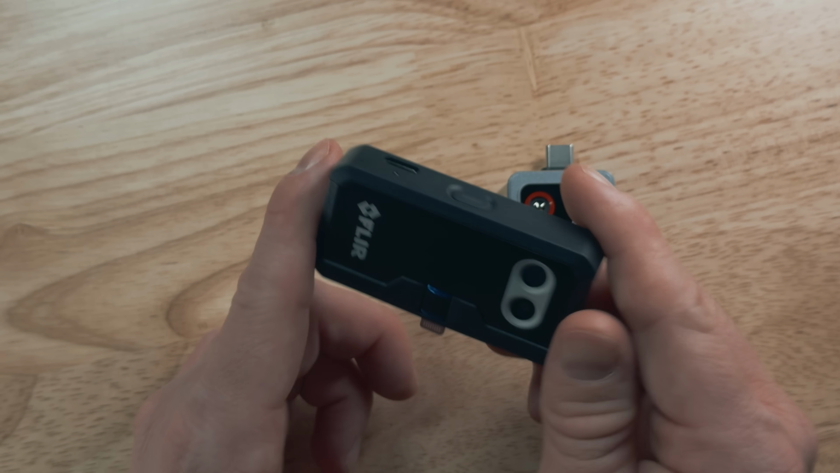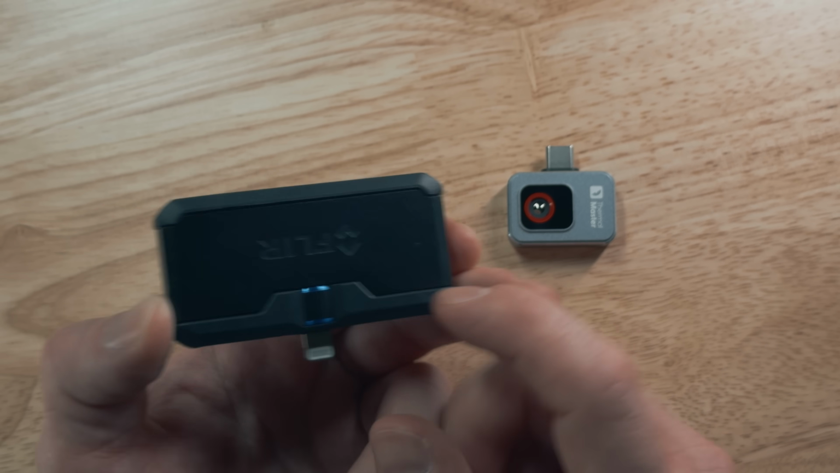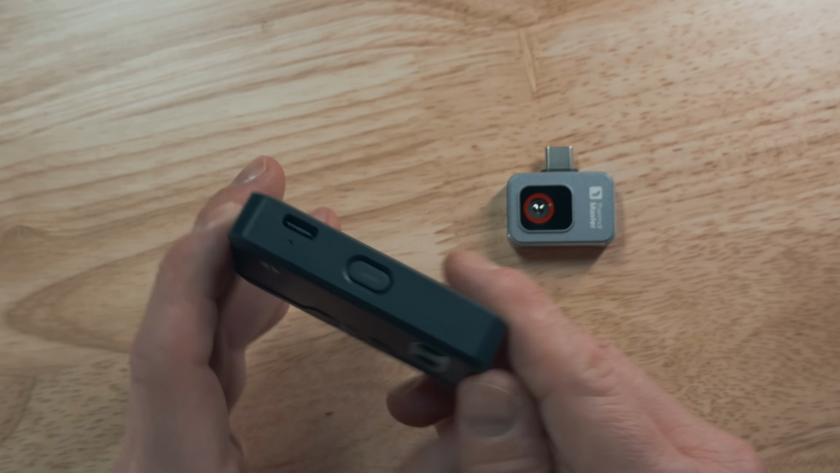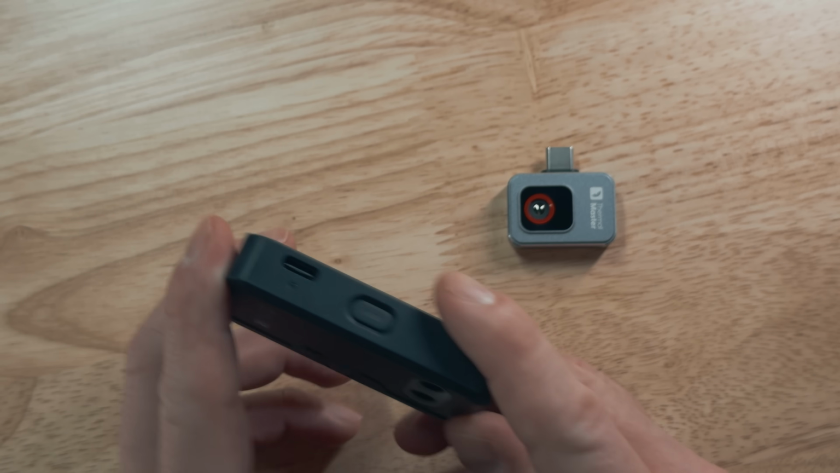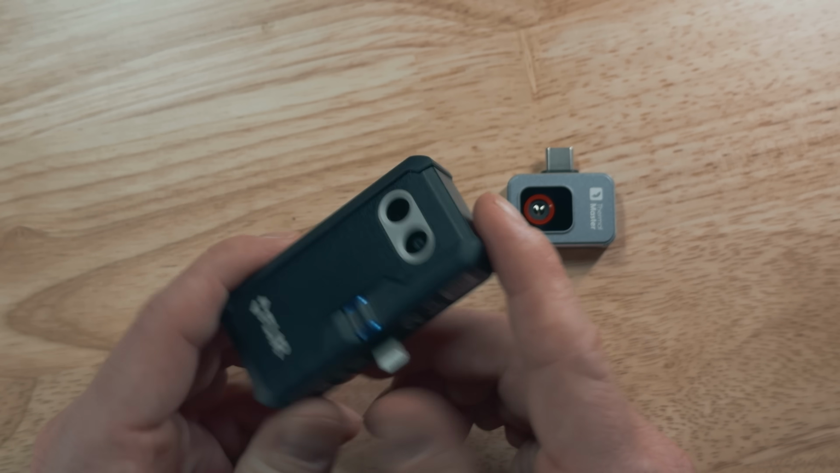And I'm not a big fan of having a built-in battery because if I don't use it for a long time, get it out and need to use it, the battery could be dead and I have to worry about charging it. And also over time, the battery is going to lose some life.